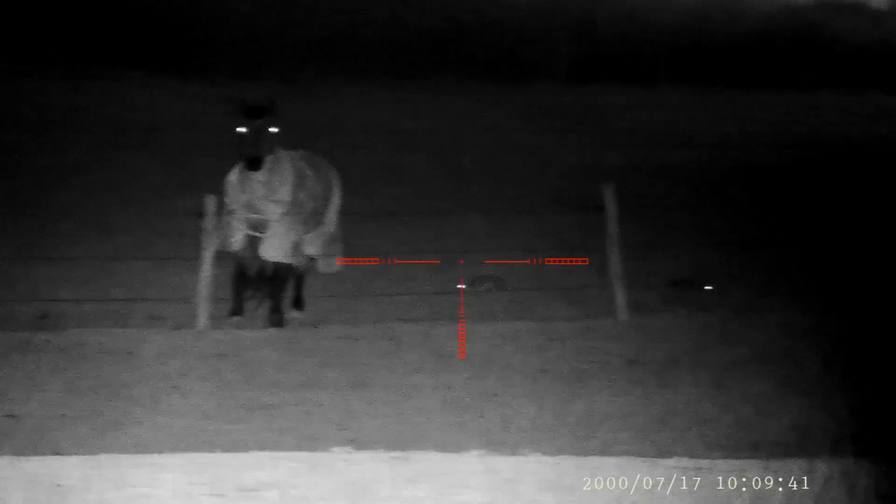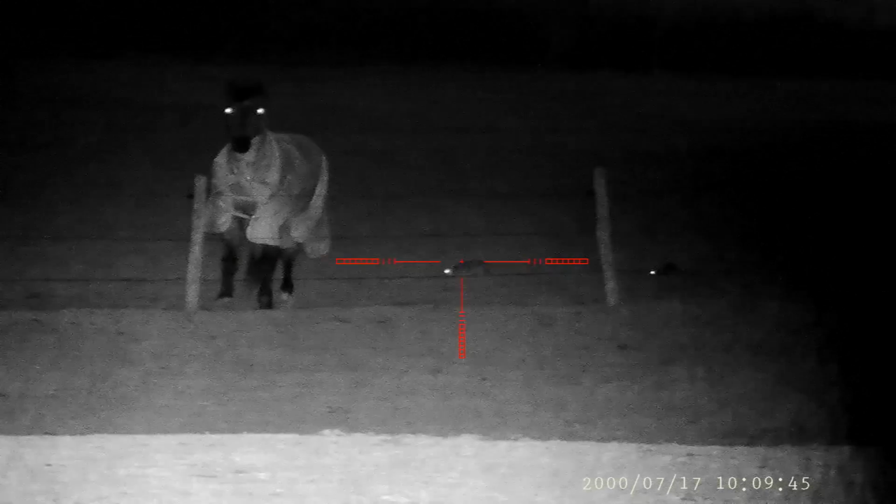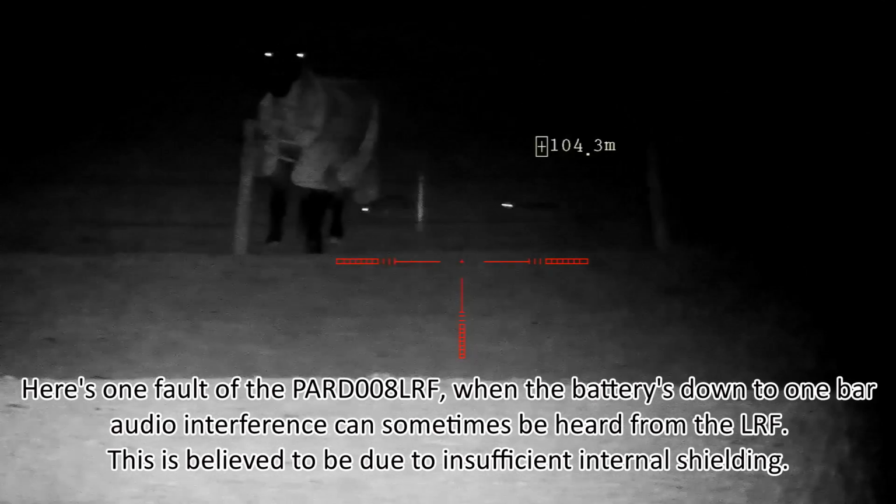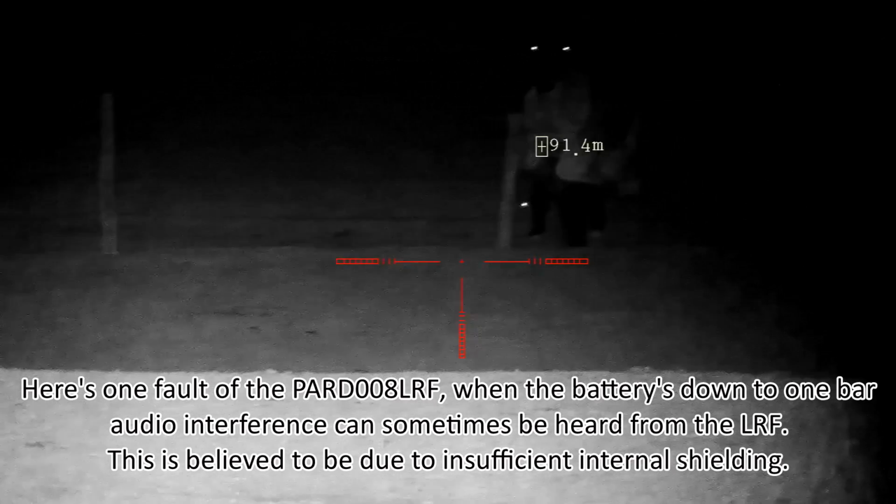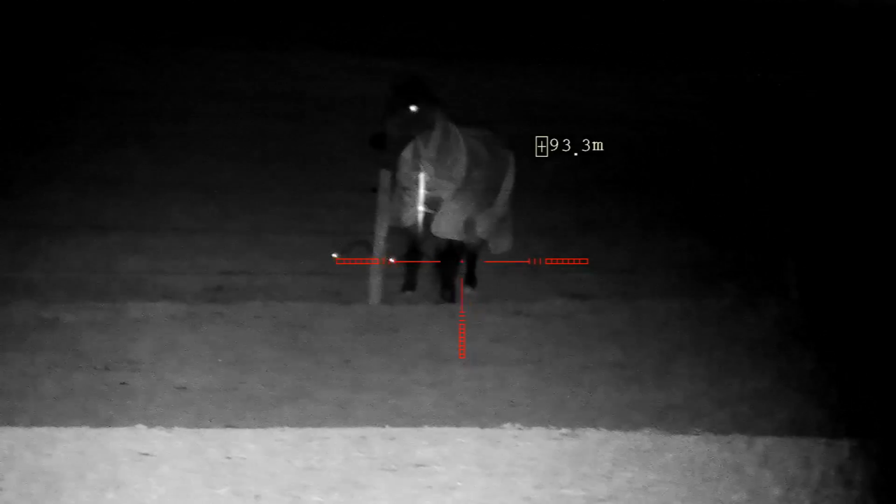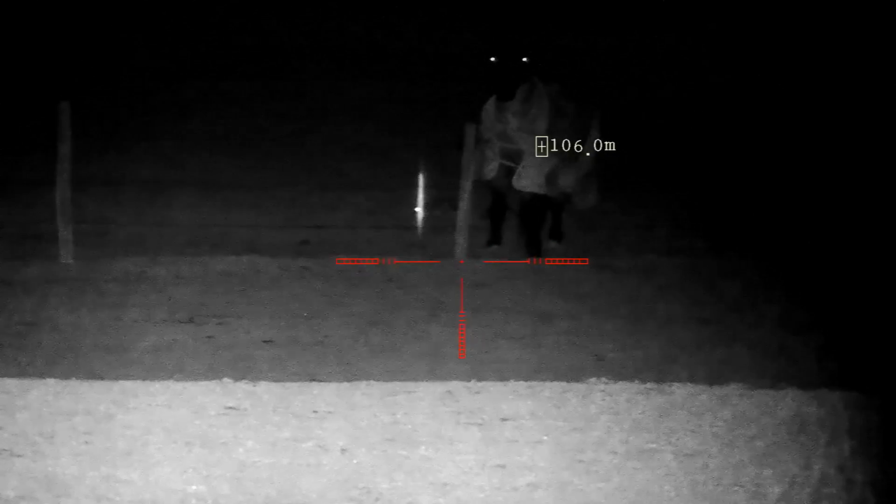Now last night I thought this was 100 metres. This is the laser rangefinder. Not far off. The horse is 90. The rabbit's about 105.